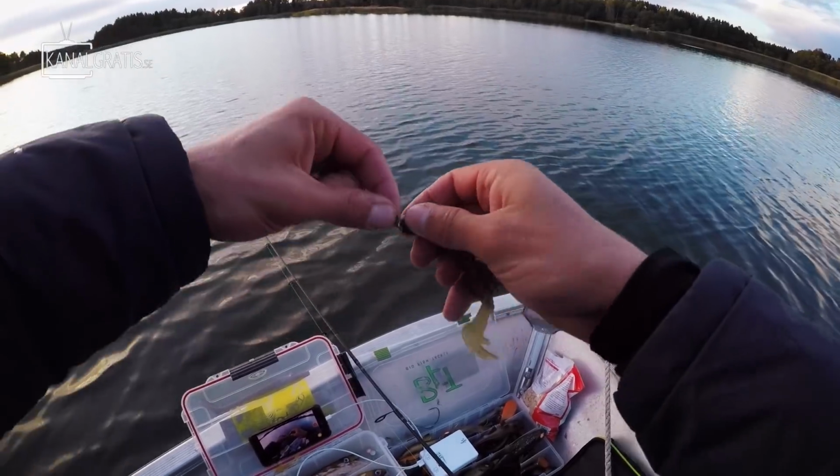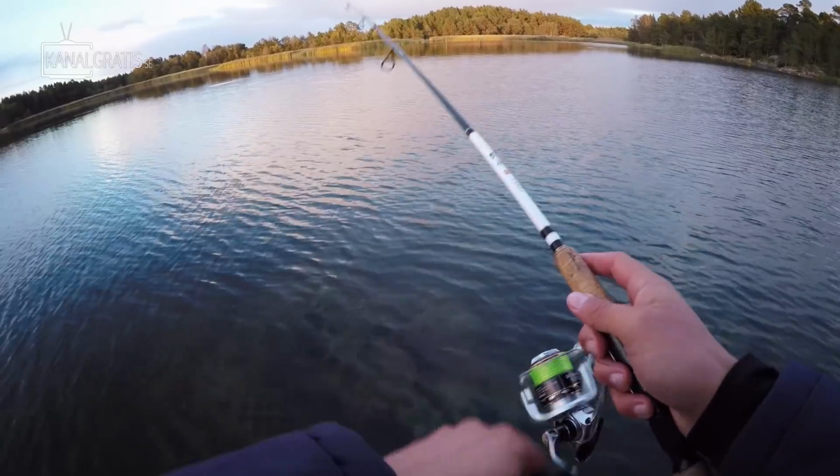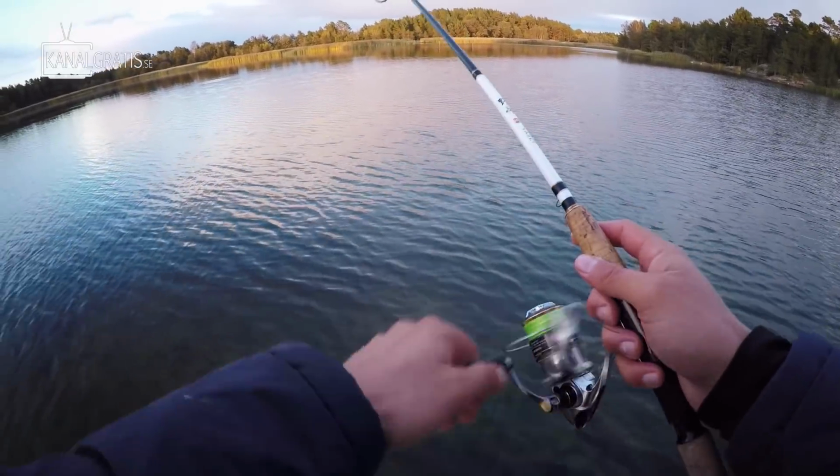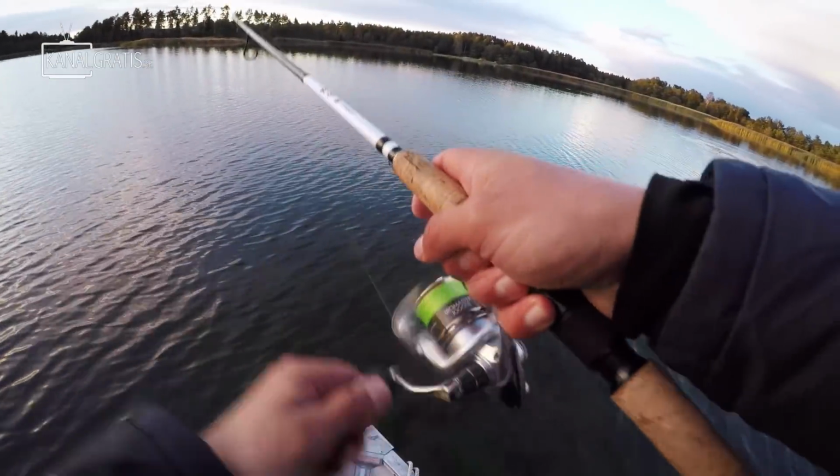There are no crawfish in the Baltic Sea, but they move really good. They remind me of a classic twin tail, which has always been working, even in the archipelago. So don't be afraid to use a crawfish jig, even in the archipelago. Yep, fish on, first cast. First cast with a monkey craw.